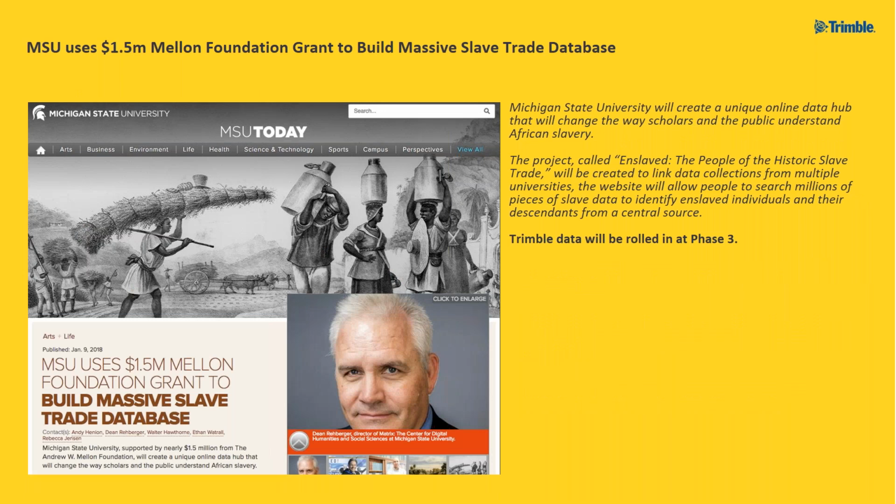And then Michigan State University just received a ginormous grant from the Mellon Foundation to do a proof of concept on taking primarily academic historians' disparate sites that address slavery historically.